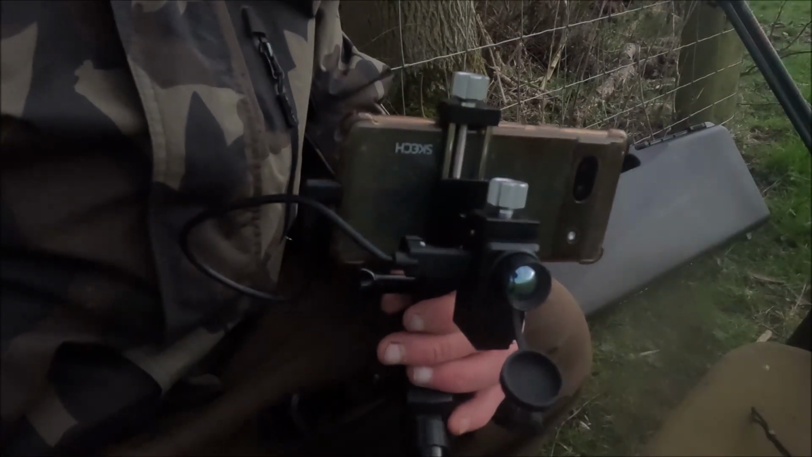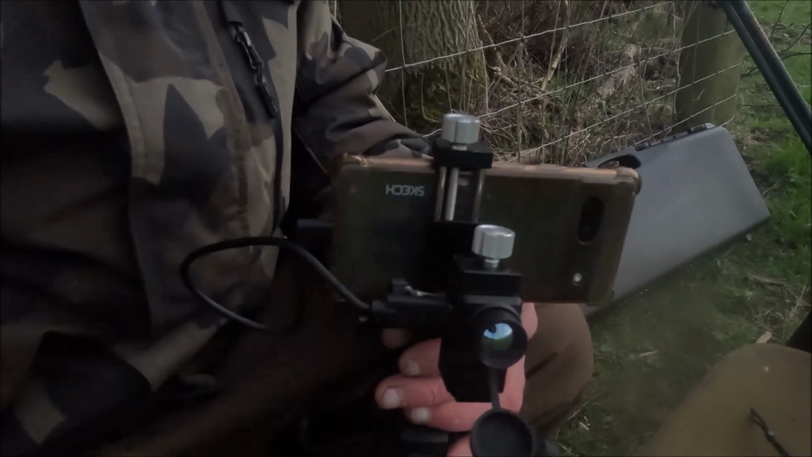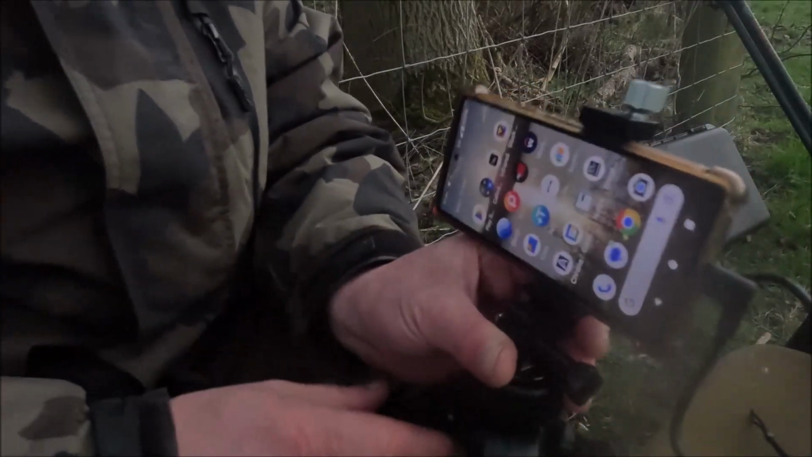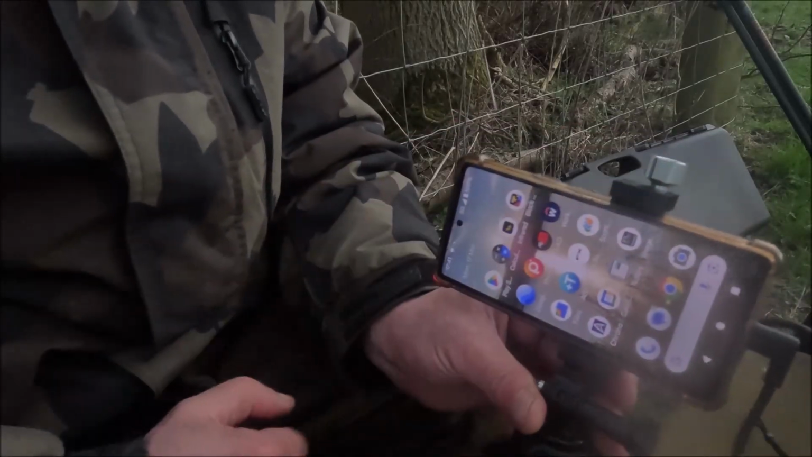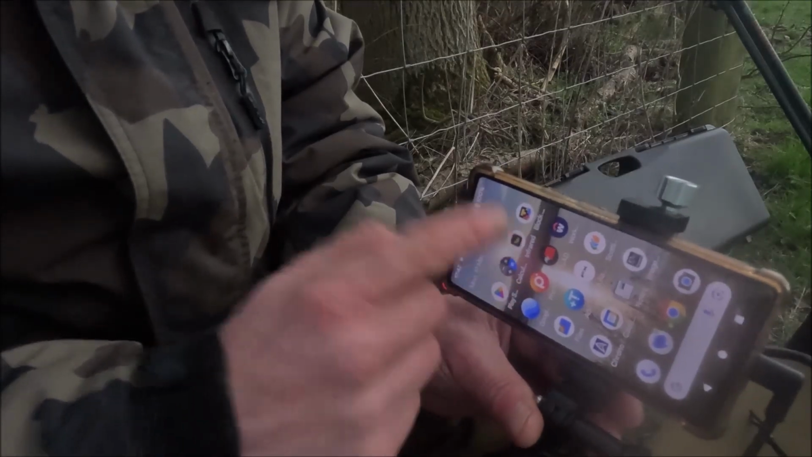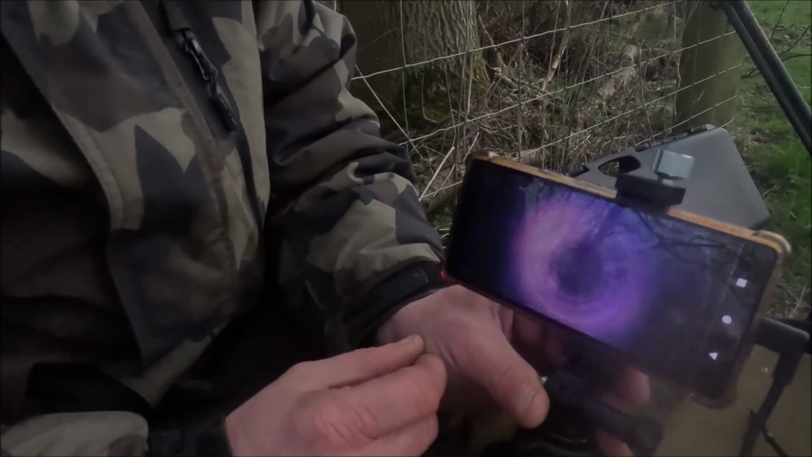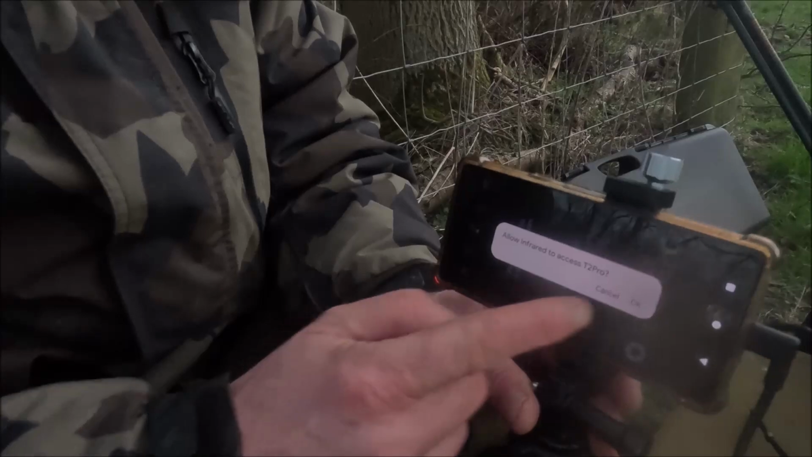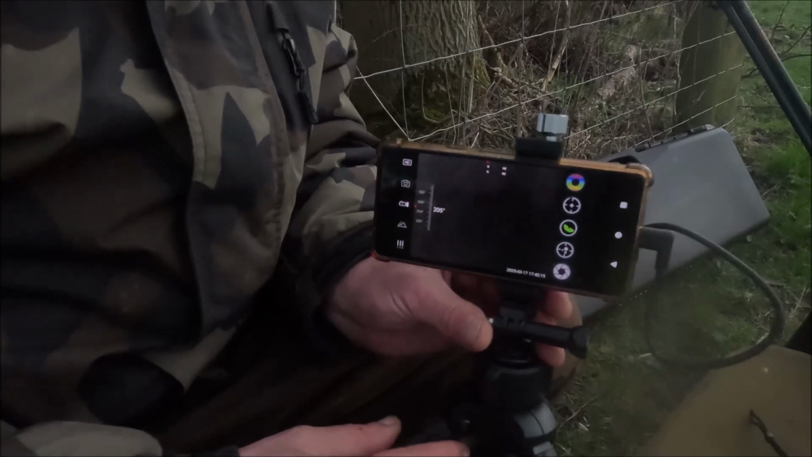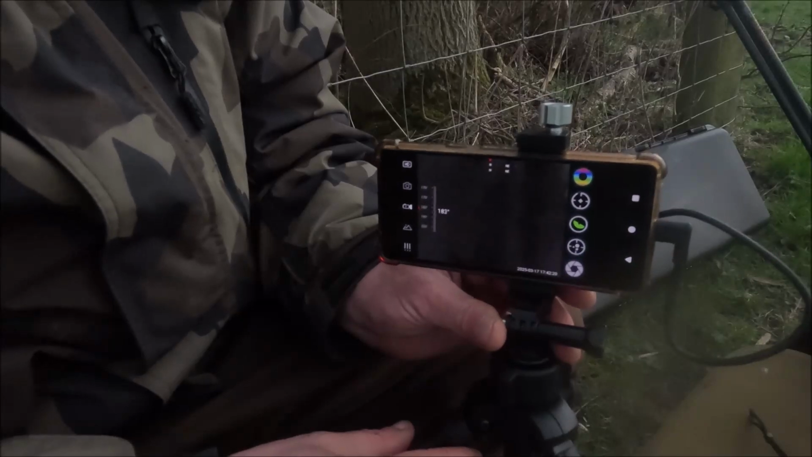Okay, so with the T2 Pro, you put your little camera in that front clamp there, just tighten it down with the screw. The cable connects to your phone, which is located in this clamp at the back. All you do then, once you've got it connected, is click on the app and it'll ask you to connect. Just click OK, and then that all comes up. That's actually working now, even though you can't see much through it.